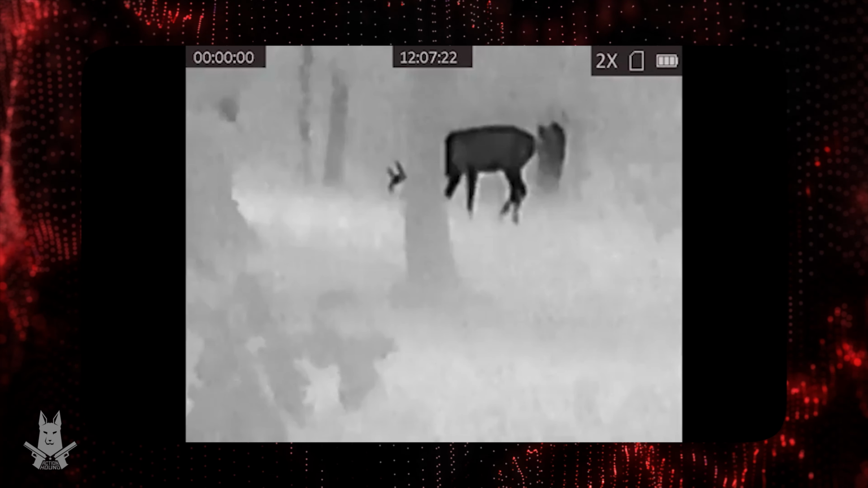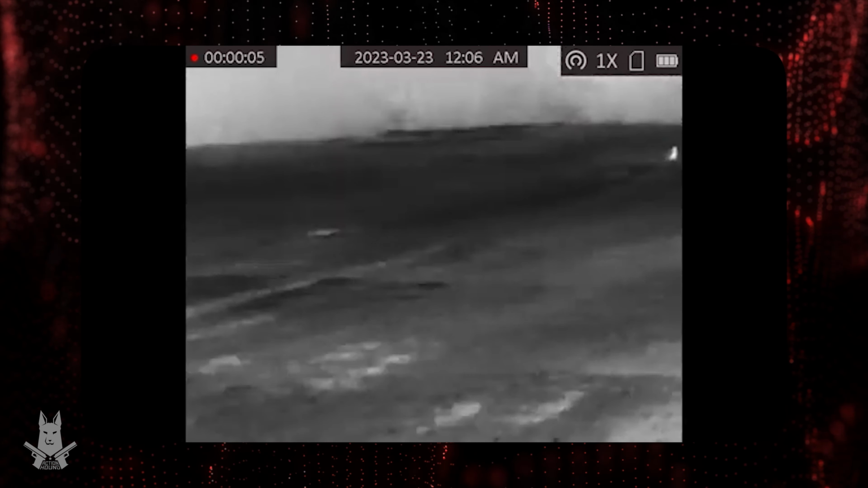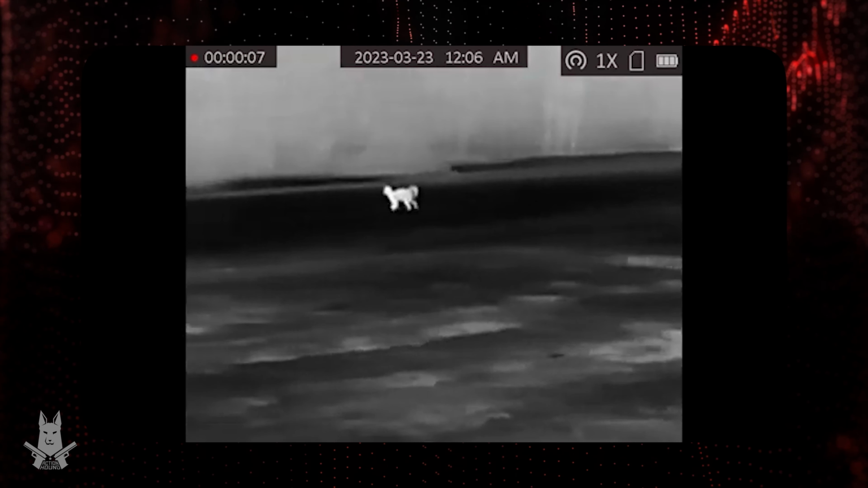Okay, so here is the AGM TM10-256. This one costs about $500. This is a low resolution type of thermal camera, and it's also a cheaper model. The range is 500 yards. Zoom is 1 to 8 times that you could use with this camera. The weight is 9.2 ounces, so it's pretty light. So it's cheap, but it's actually light and easy to carry. It does have a Wi-Fi function, so somebody can have an iPad and they can see images while you're actually looking through the monocular. And the battery life for this is 8 hours.